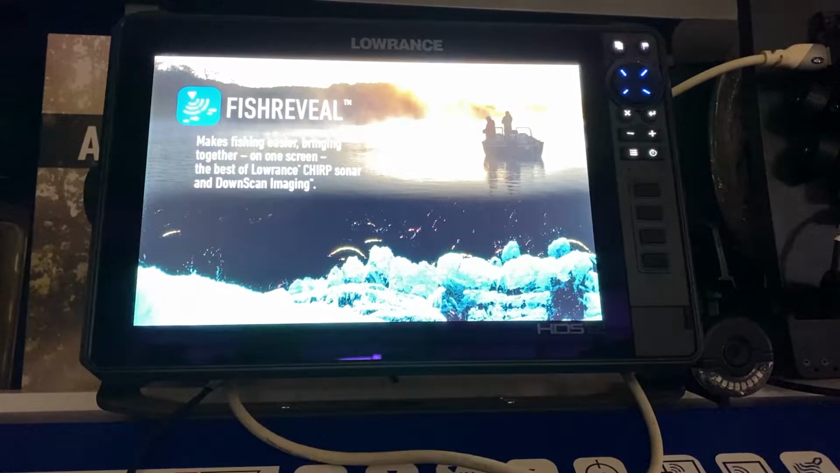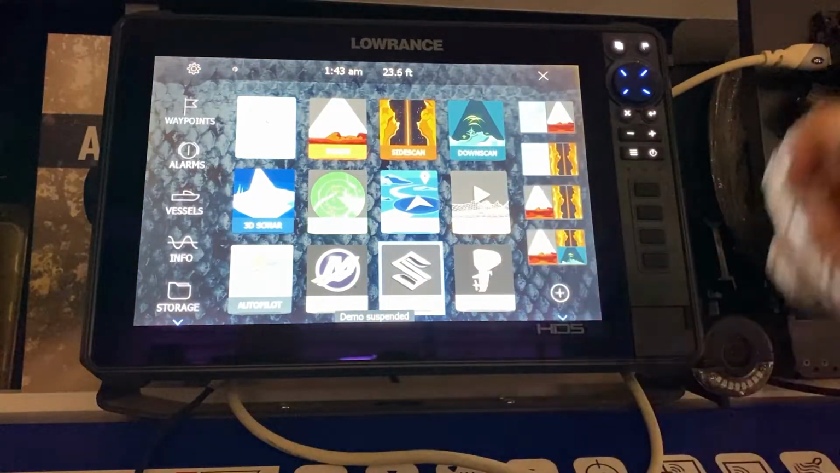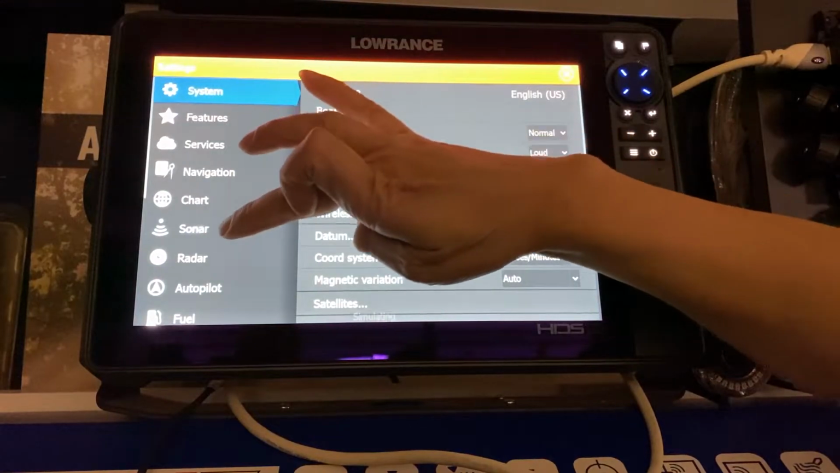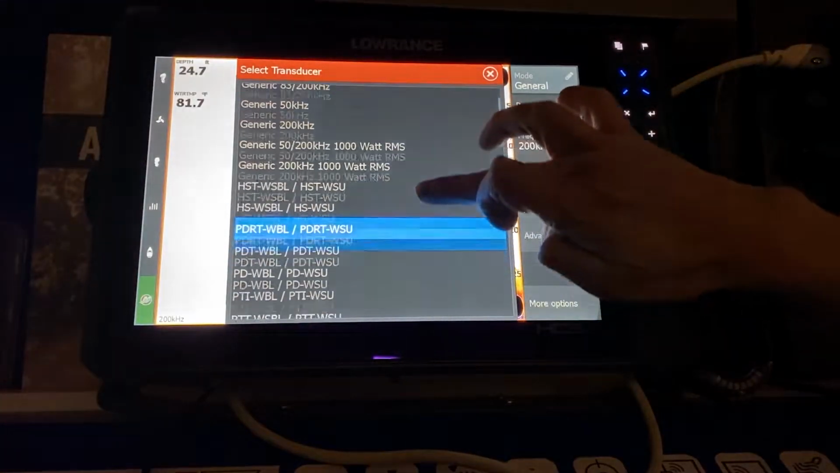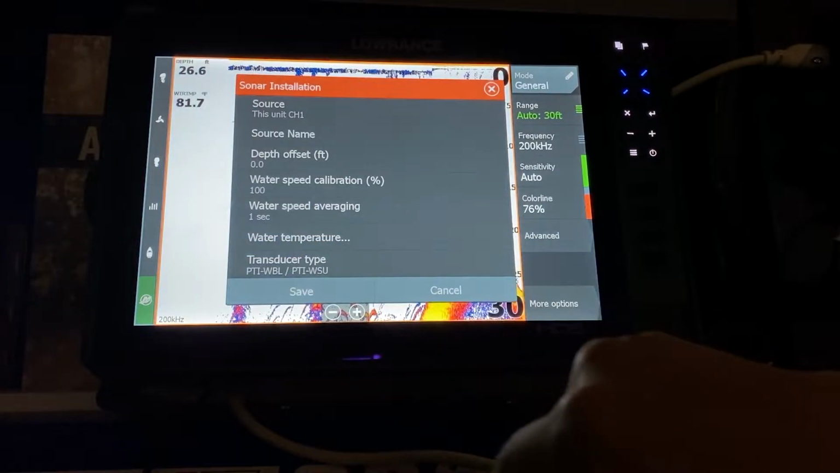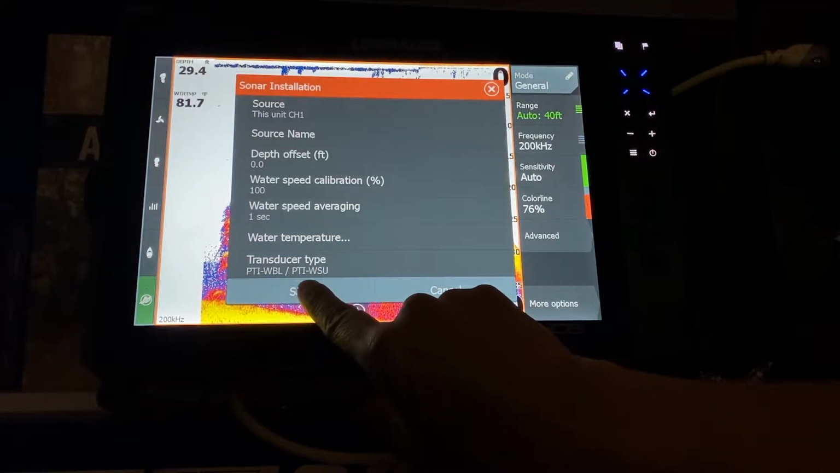So first things first, we're now going ice fishing. We're not summer boating, we're ice fishing. So we go on the gear button, we go to our sonar button, we go to installation, and we're going to tell the unit we have an ice transducer. Our ice transducer is a PTI-WBL. So we've told the unit which transducer we have, it fine-tunes itself to that transducer.